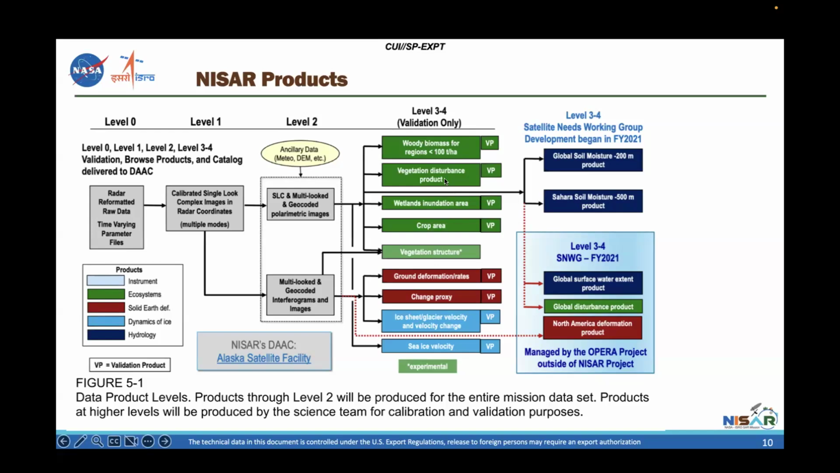Each of the disciplines that we're covering, ecosystems, cryosphere, and solid earth, are going to create these level 3 and 4 products. Those will only be created in the areas that each discipline has identified as a validation area. So each discipline has a set of calibration and validation sites, as I mentioned, that they're going to be looking at. They're going to provide products for those particular sites.